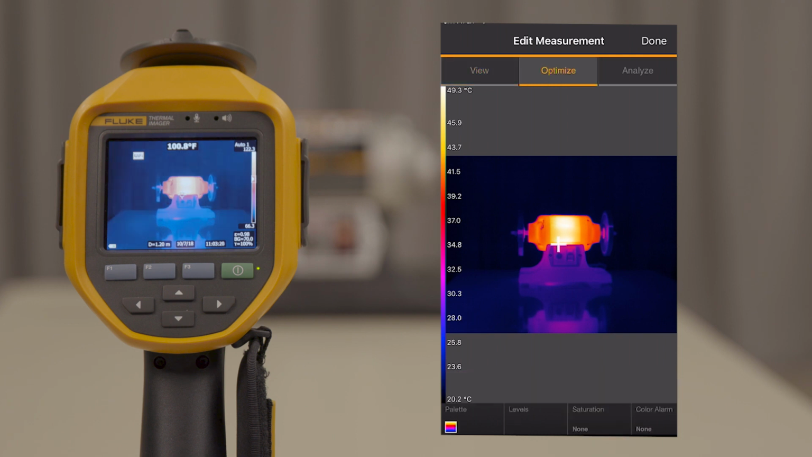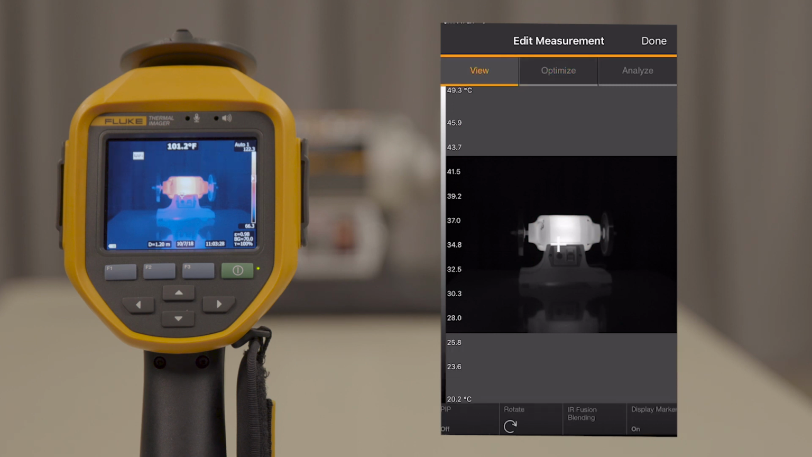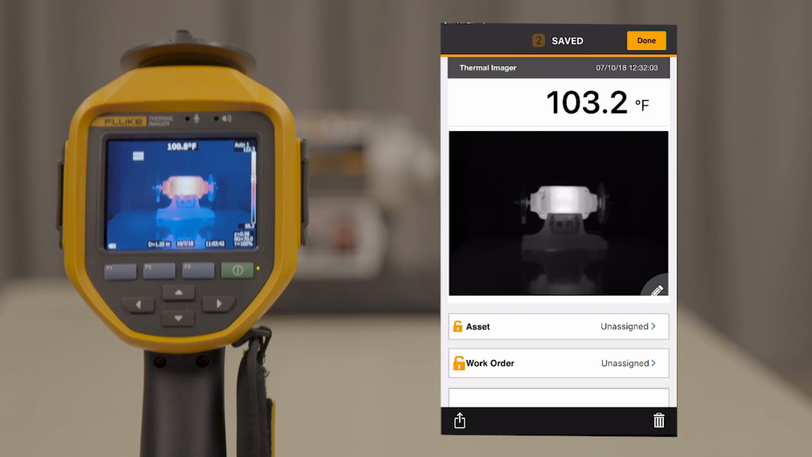Changing the color palette, or adding markers for hot or cold spots. Once you're done editing, you can also add notes to the image if you'd like. Hit Done when you've completed.